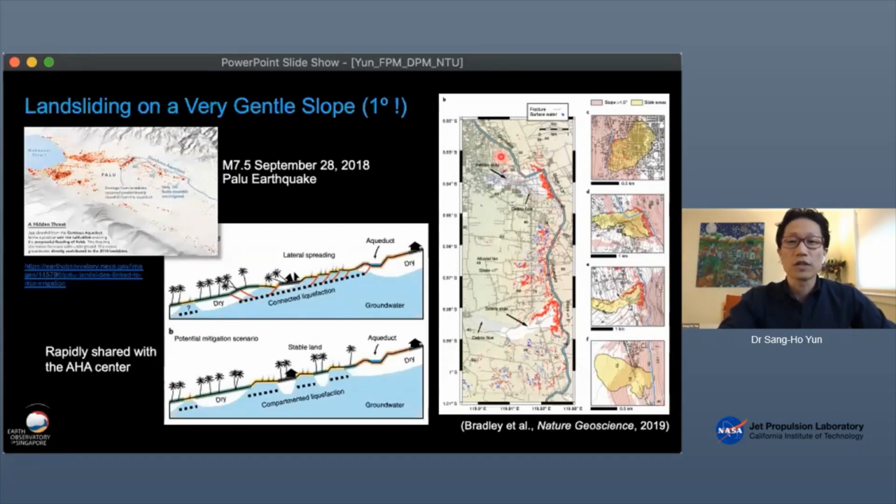Basically, all the locations below the aqueduct. This is the high ground, this is low ground. Below the aqueduct is still posing this liquefaction hazard and landsliding hazard if there are any aftershocks. So we quickly shared our manuscript with the AHA Center before this was published. Our study had a real impact in this area and on the responding agencies.